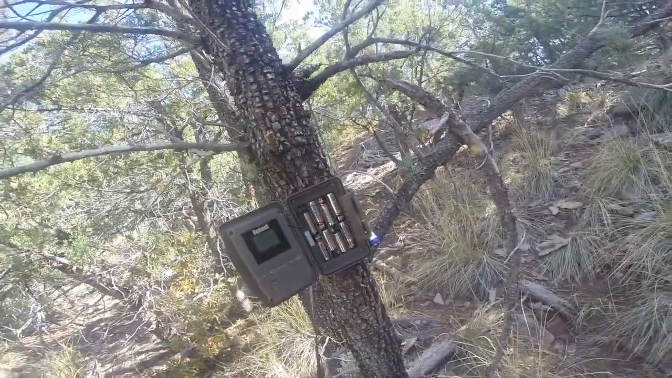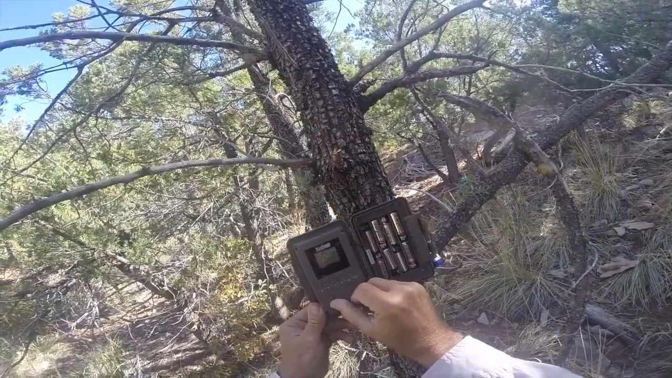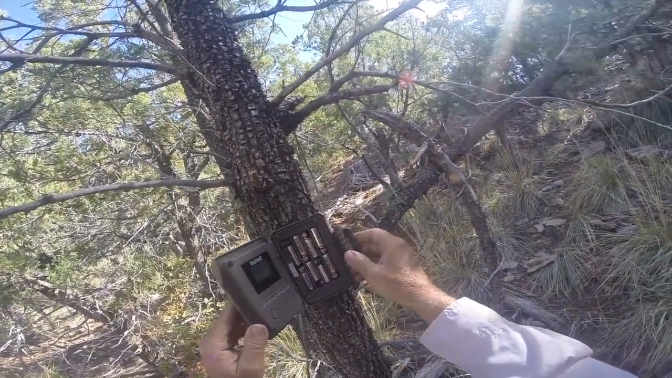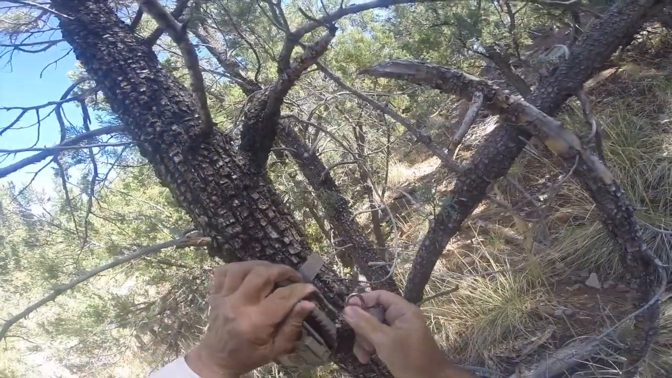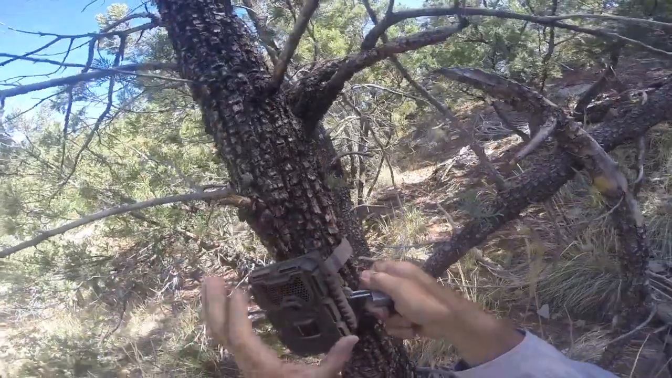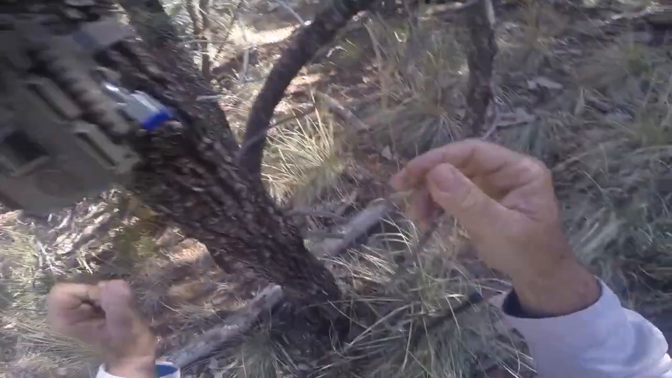So here we are, April 14th. Started out about 9 o'clock this morning. Just took my SD card out and looked at it. Because I've been getting cards stolen, I am now trying to padlock all my cameras. No camera has ever been stolen, but SD cards are now up to 3 or 4, I think.